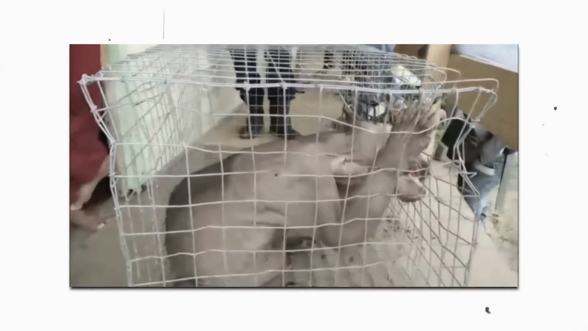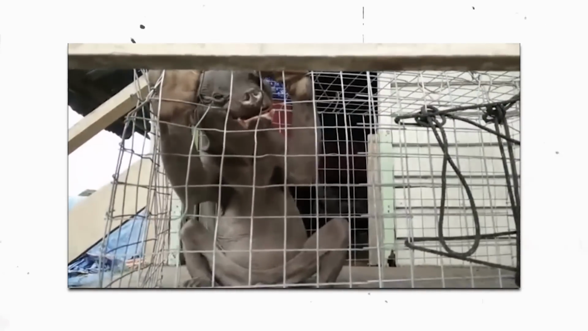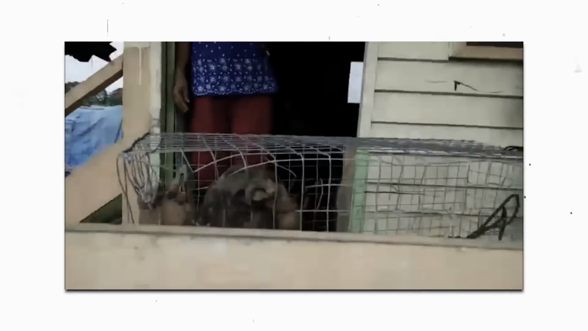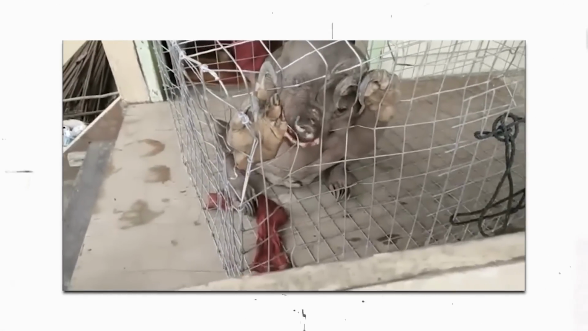The claws this creature possesses are incredible. You can see his long, deadly claws wrapped around the metal cage. He even rips at the cage with his mouth. At first, I thought the only formidable thing about this guy was his claws, but then I saw his bite strength as he tore through portions of this metal cage.